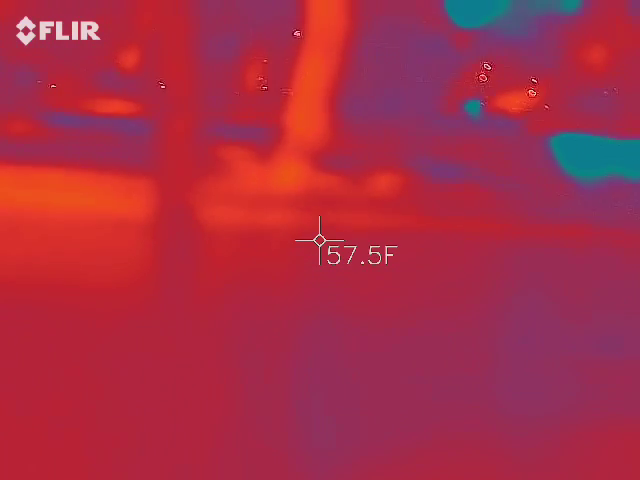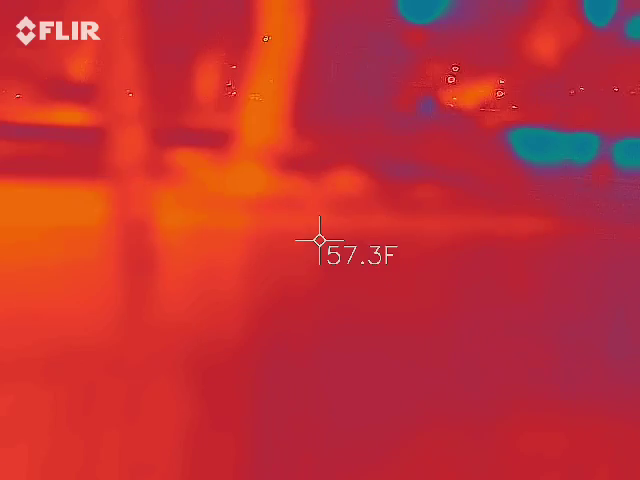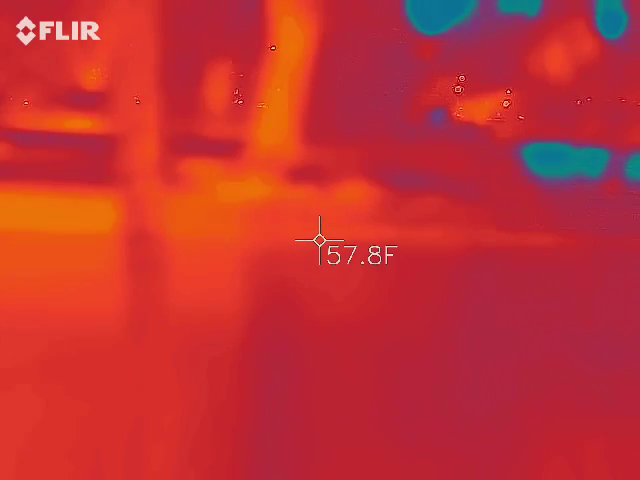This is an EMF meter. You've probably seen these on a lot of ghost hunting shows. Okay, now they never explain how they work.